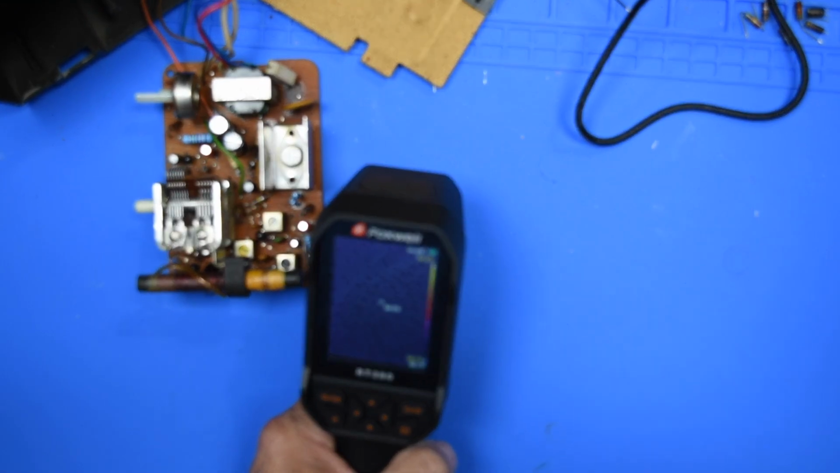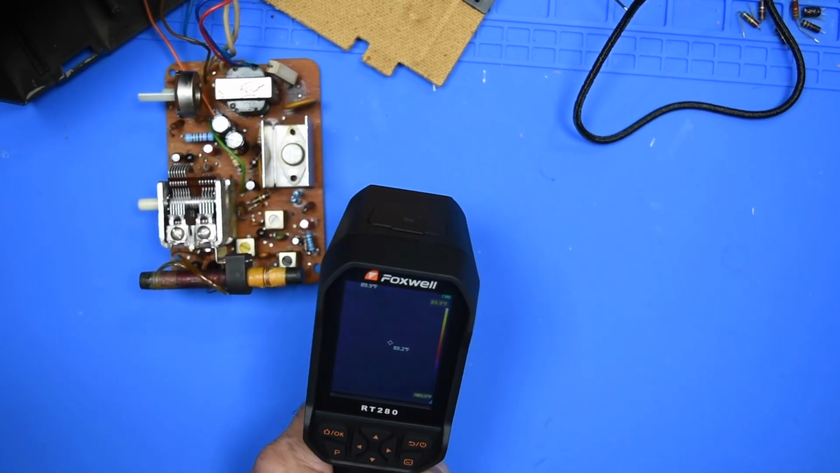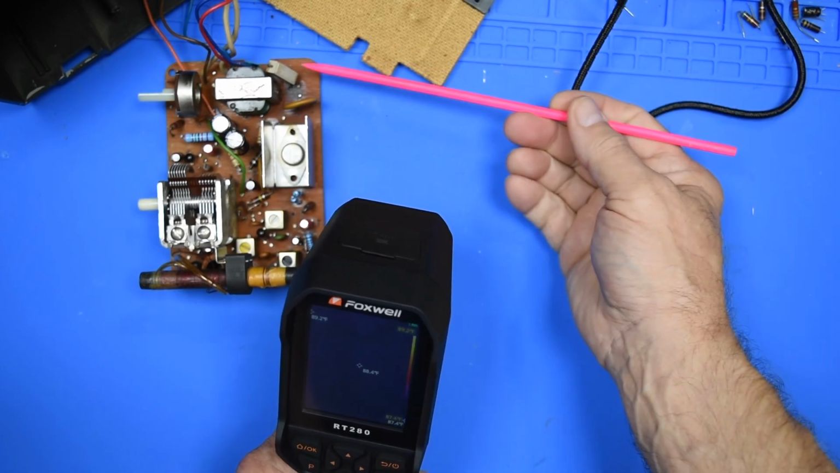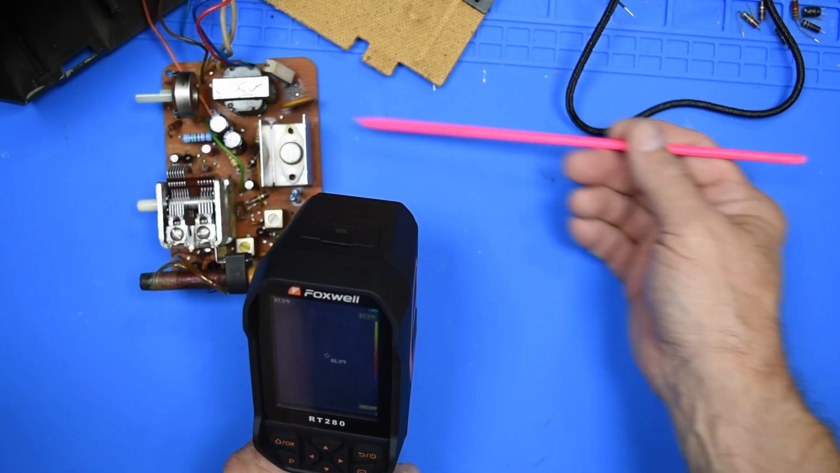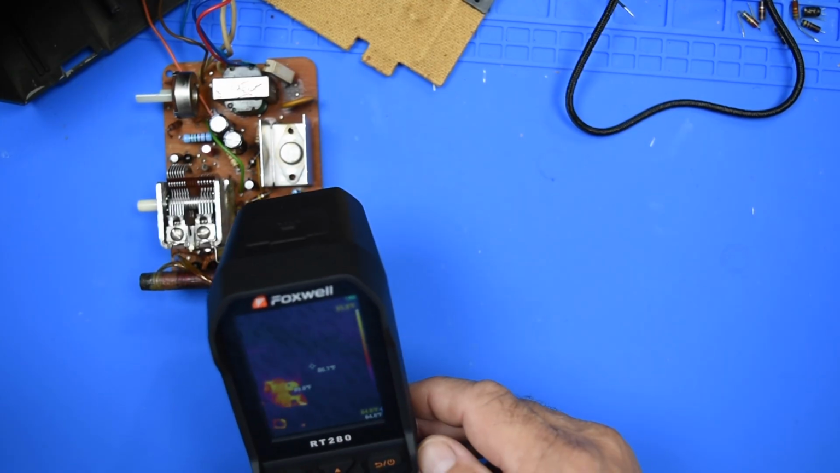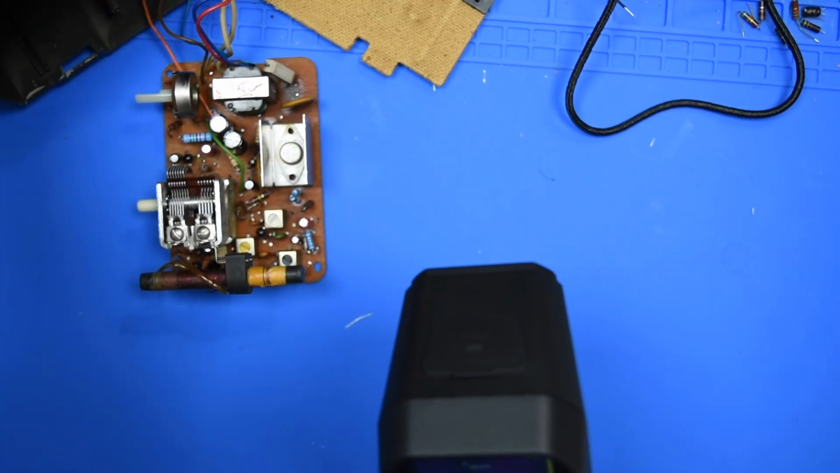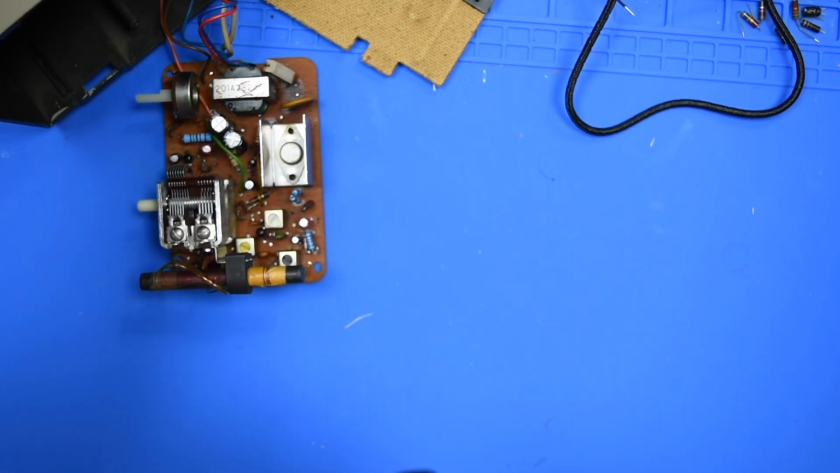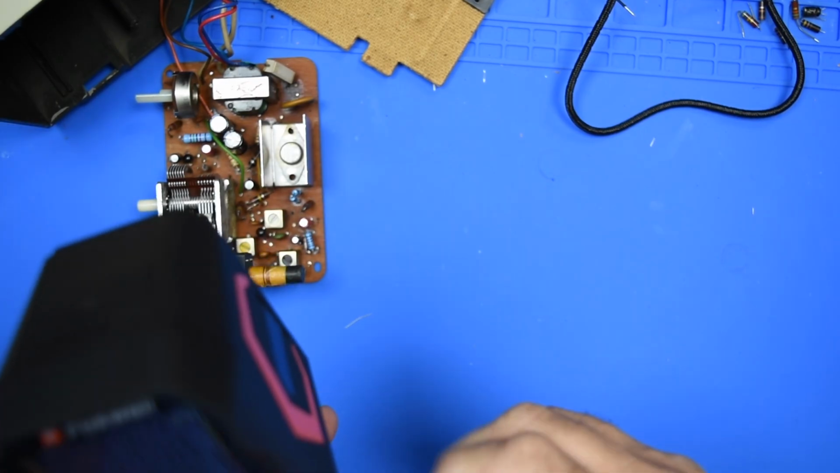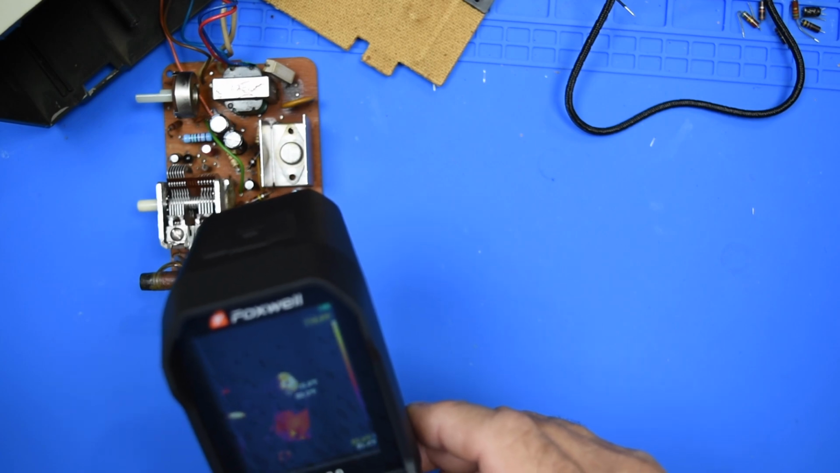I guess that doesn't matter too much. Right over here, this is the resistor I was talking about. So let's see what we gotta do. Let's turn this on. Yeah, and there's that resistor.